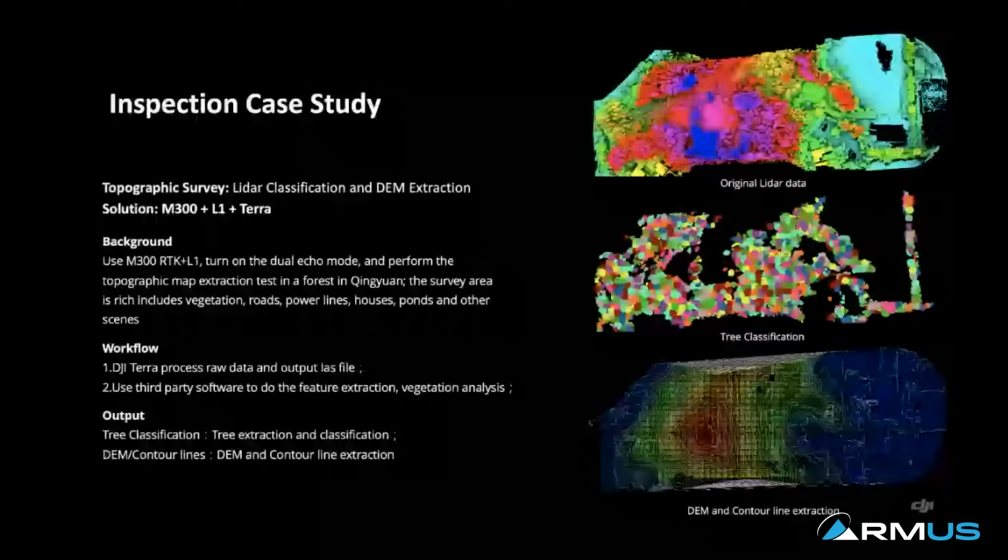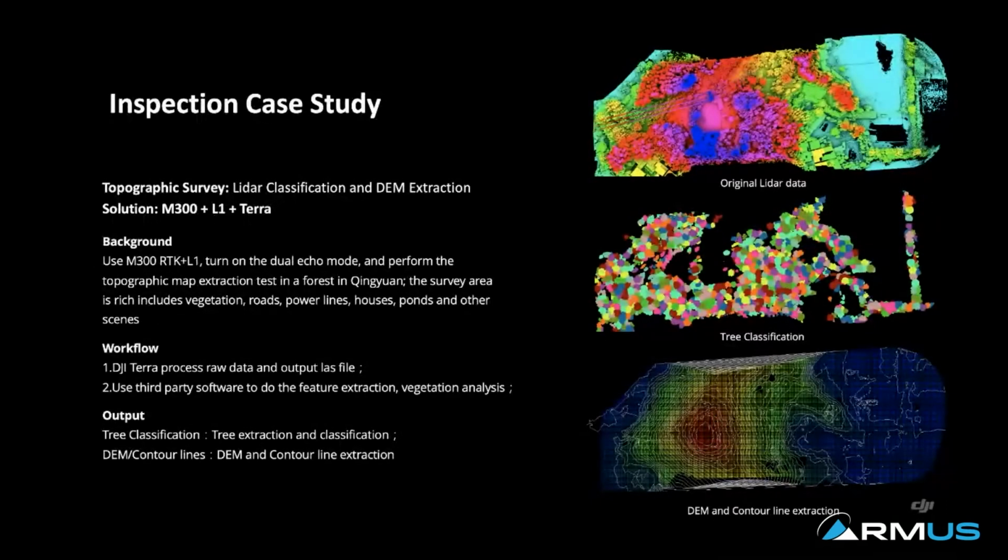And from that data, you generate multiple layers of useful information. For example, if you do classification work, you can filter out vegetation from man-made structures, and you can categorize these species utilizing a software algorithm.